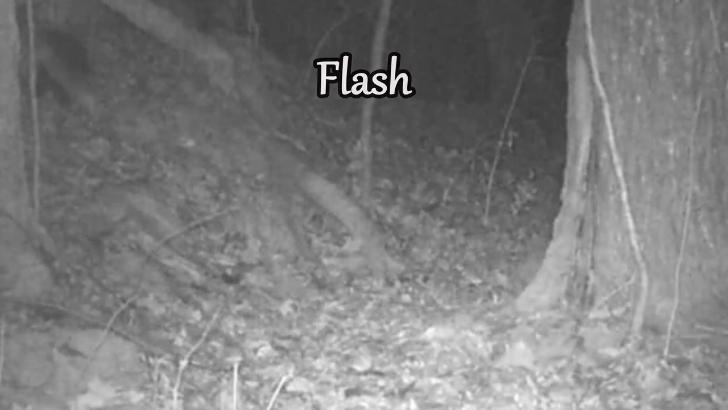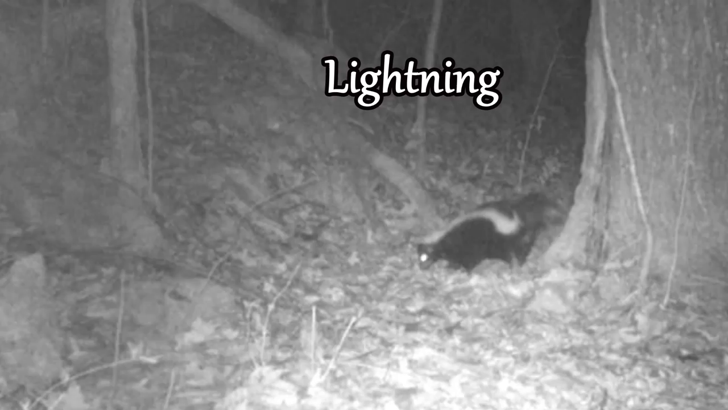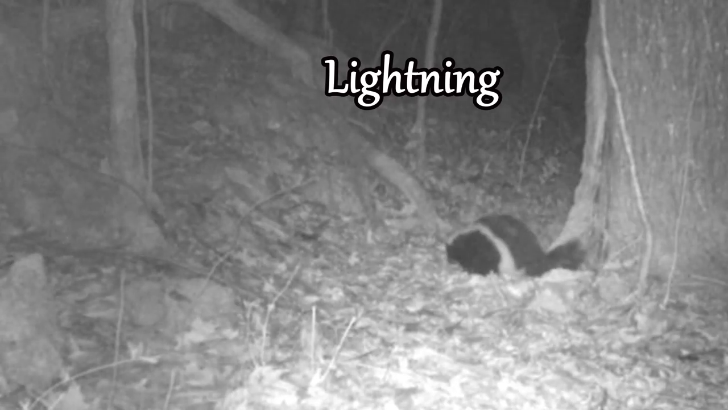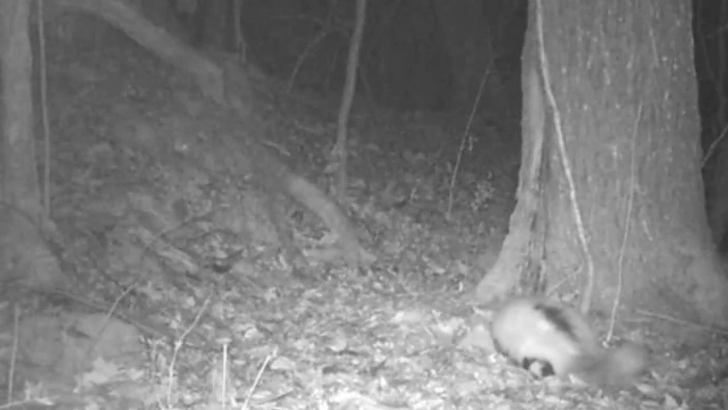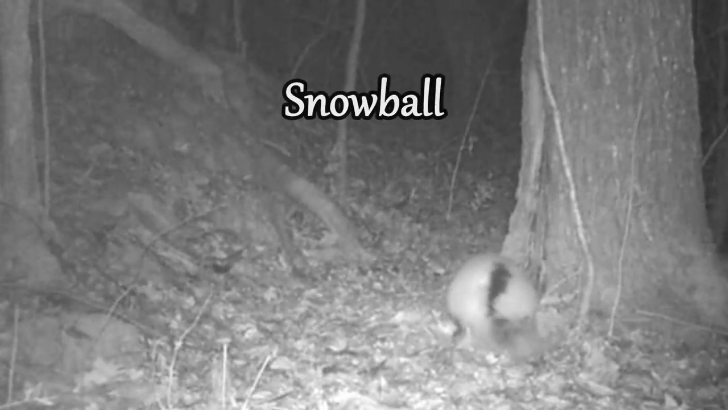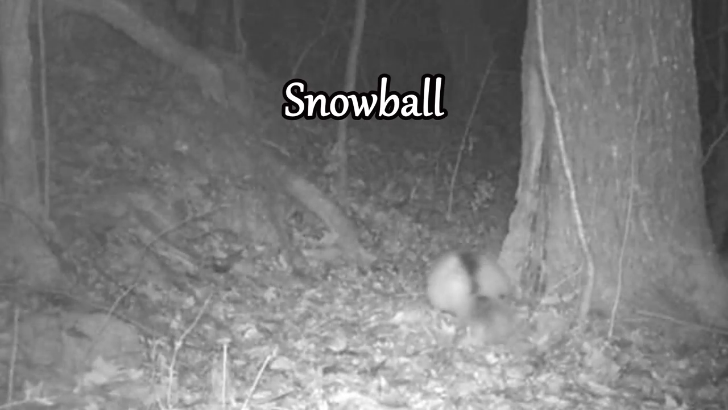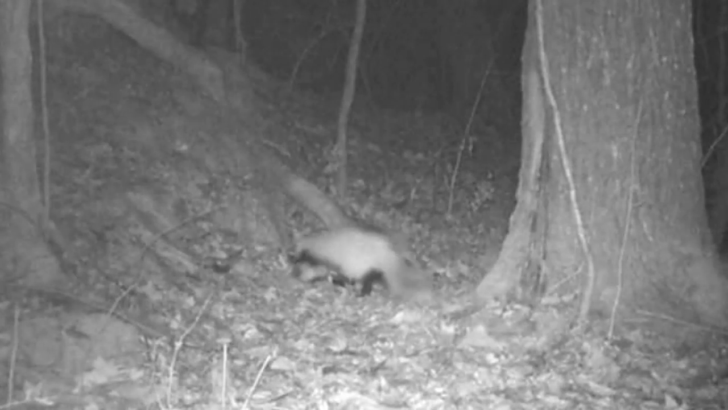He's moving on through. There's Lightning. He's leaving his scent, moving on through. There's Snowball. He's still around. Beautiful skunk. I think this is a spotted skunk, old Snowball is.